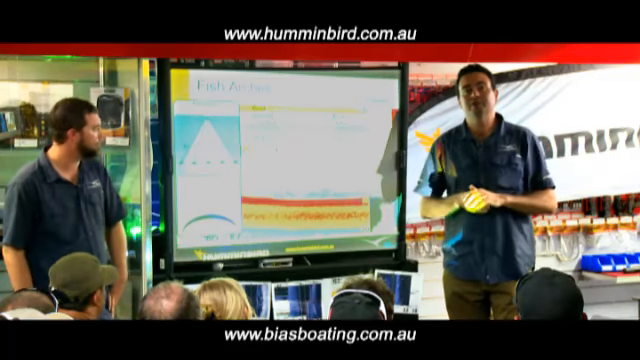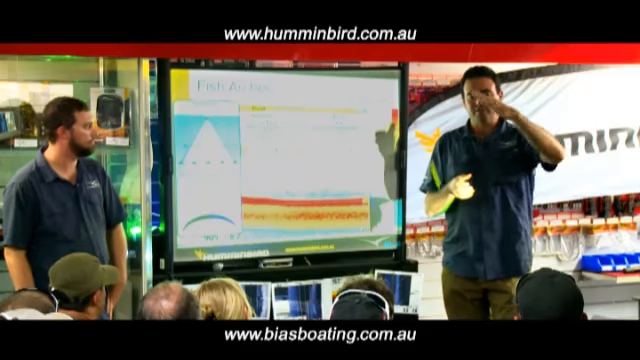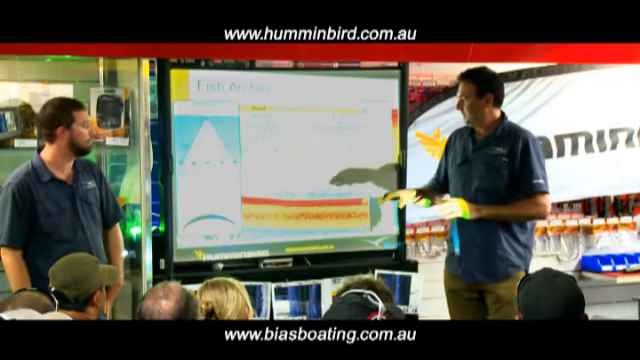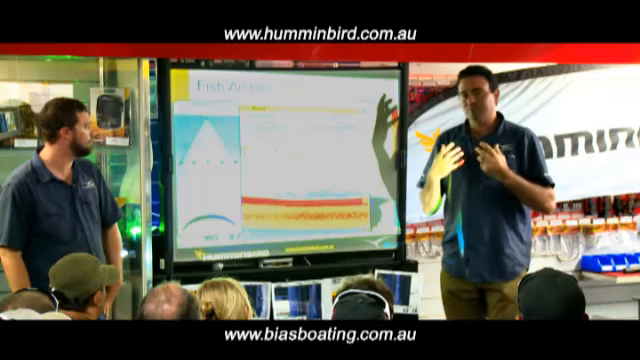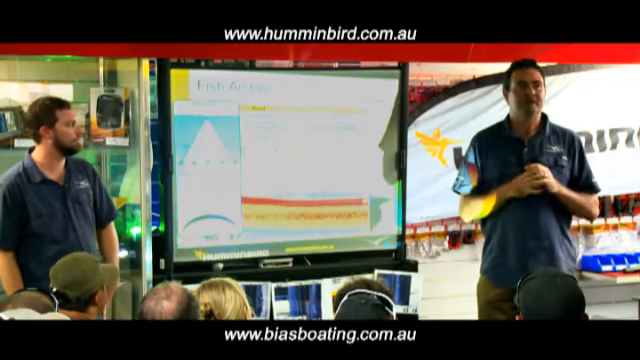I think we've got a screenshot of that, seeing the bass going up and down. And if they're inactive, they just flatline down the bottom generally. So that just gives you an example. So really don't look for arches and discount other marks you see on your unit.